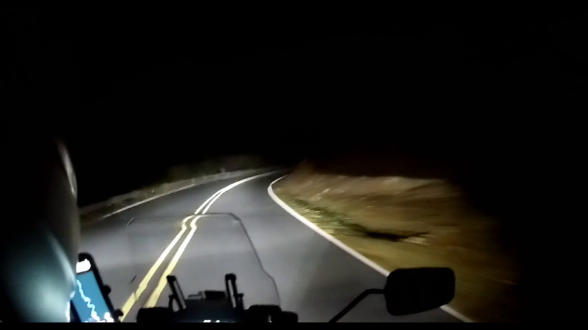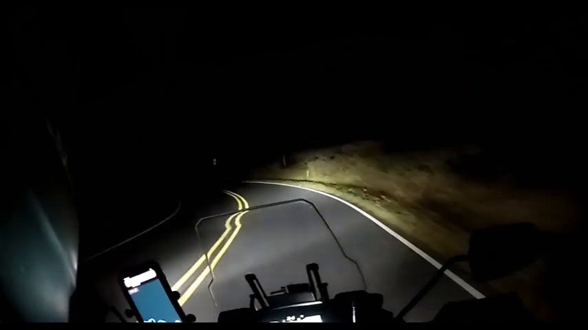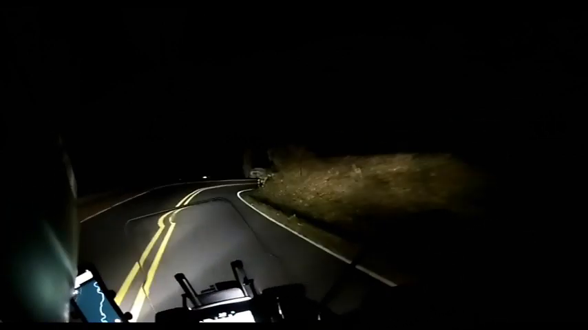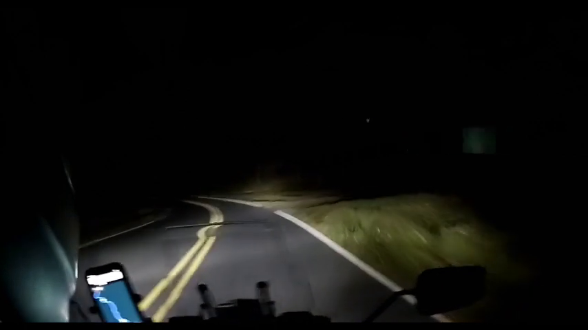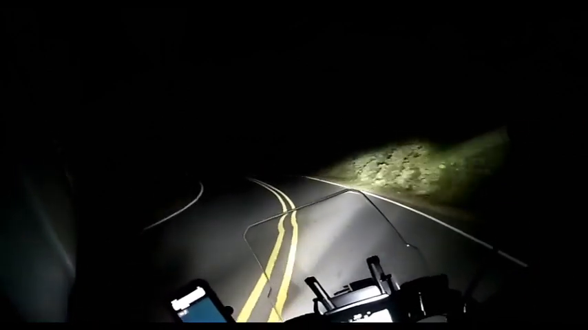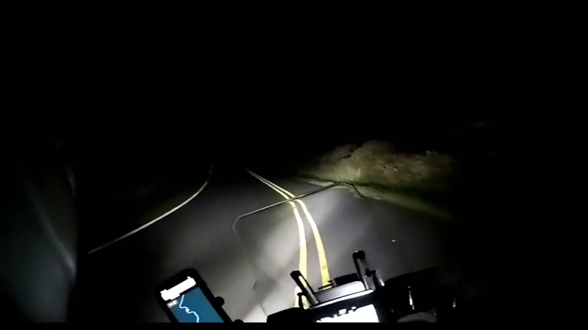Wow. No reason to push it in the dark. It is the North Carolina 28, so I'll have to look this up and see if this has got to be one of the Smoky Mountain ride routes. But I had to bring you back to show you some of these corners, because even in the dark at slower speed, this is fun. Especially on this bike. The lighting is good to see these corners.